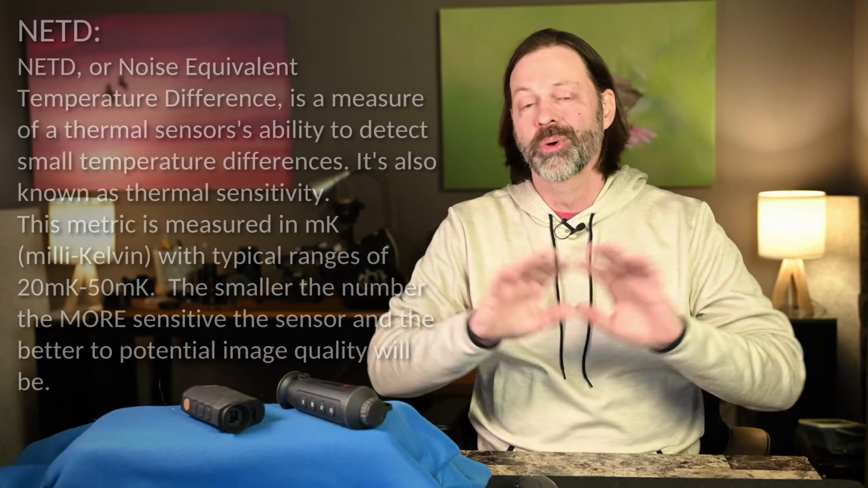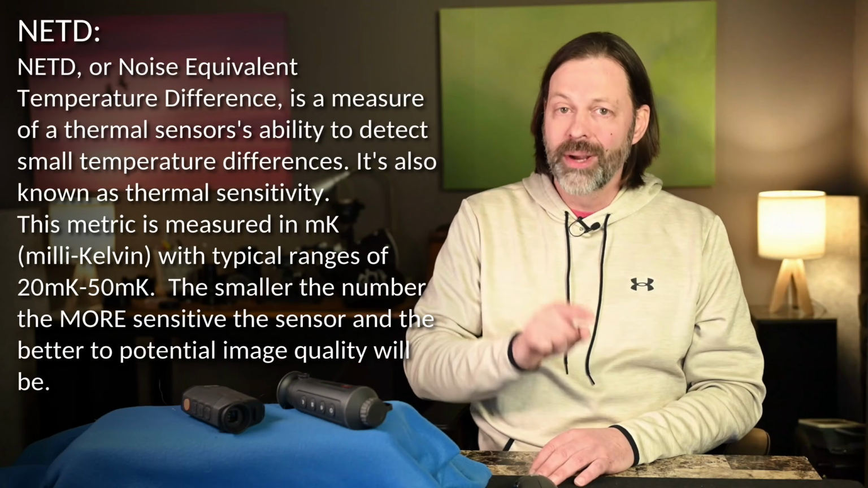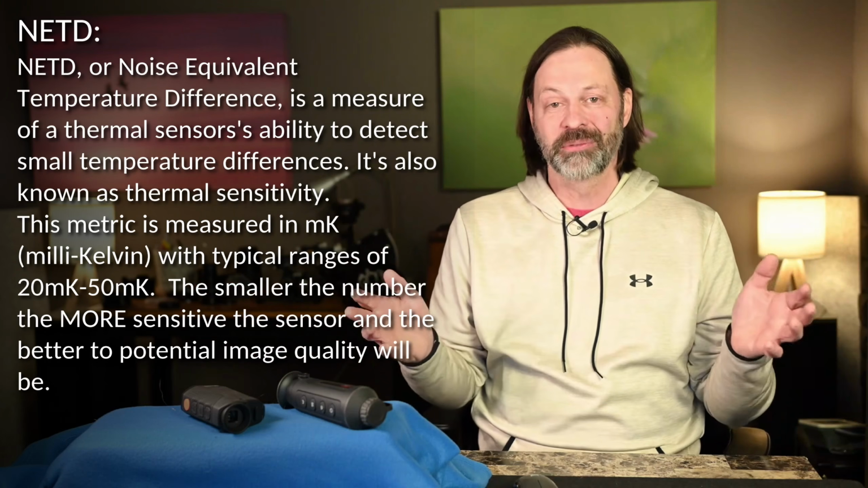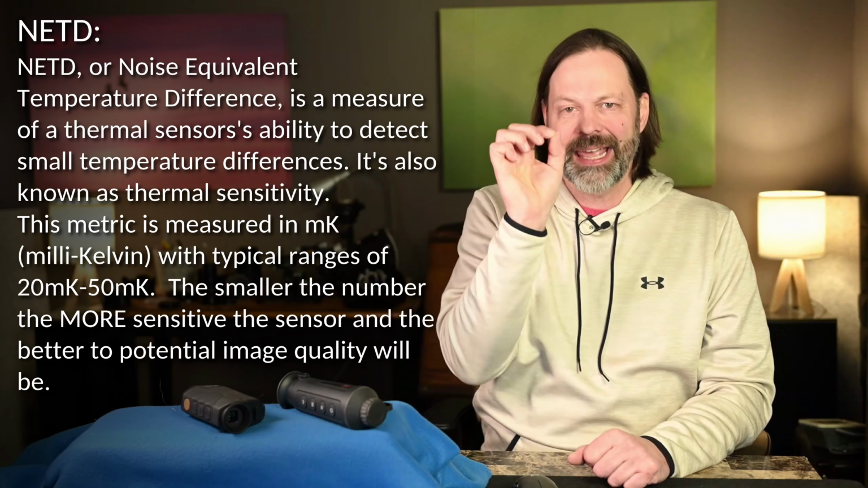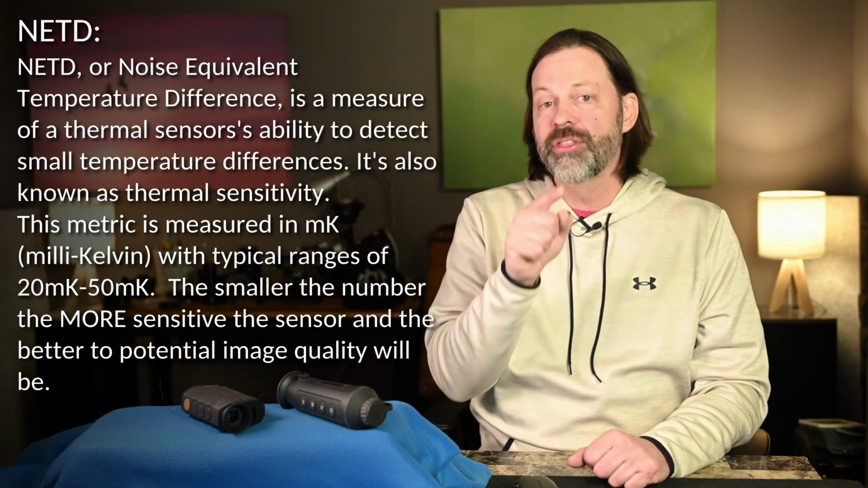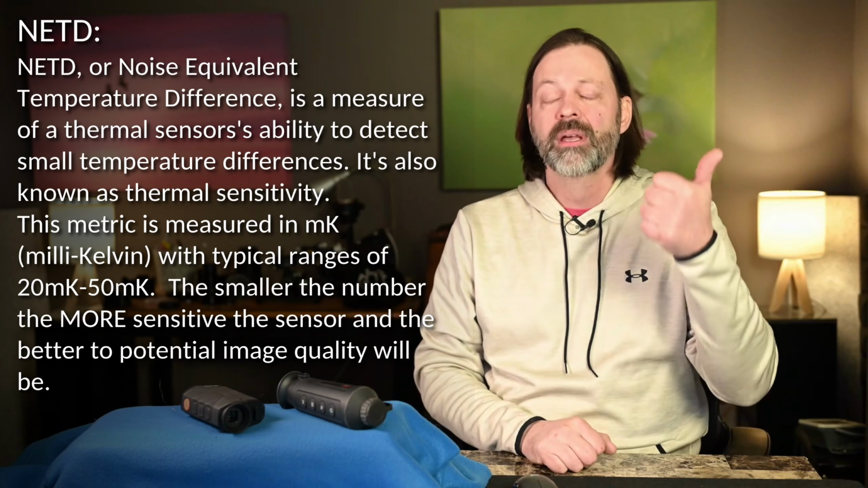There's another really important factor in here. It's called the NETD. Now, this is an abbreviation you will not see almost anywhere else unless you're dealing with infrared technologies. It's called the noise equivalent temperature difference. I like to think of this as heat sensitivity. I don't even know if that's technically right, but it feels right to me. The ability to see heat and to see the differences in heat. The more sensitive that sensor is, the better the viewer will be able to see the object that comes out of it.